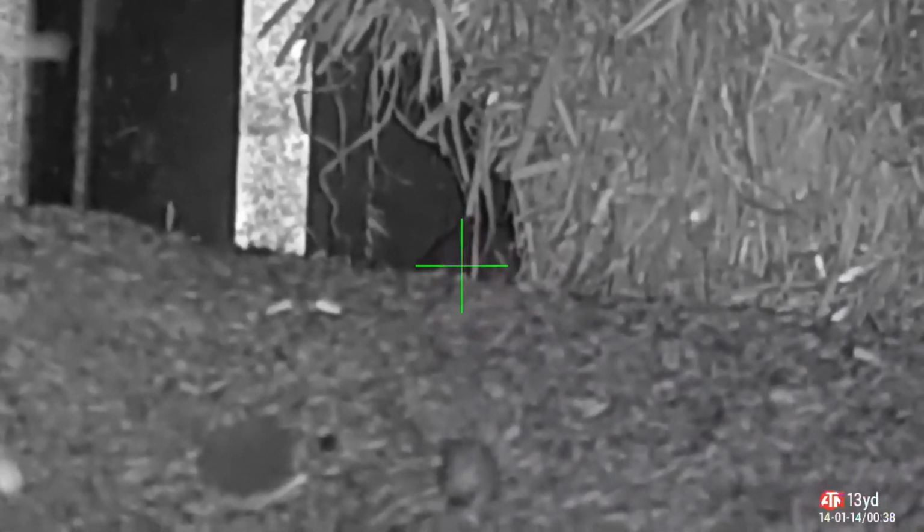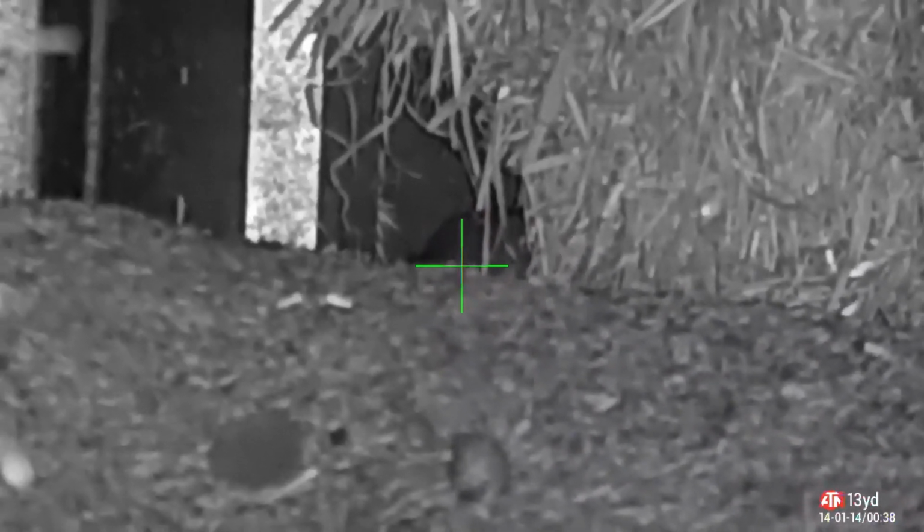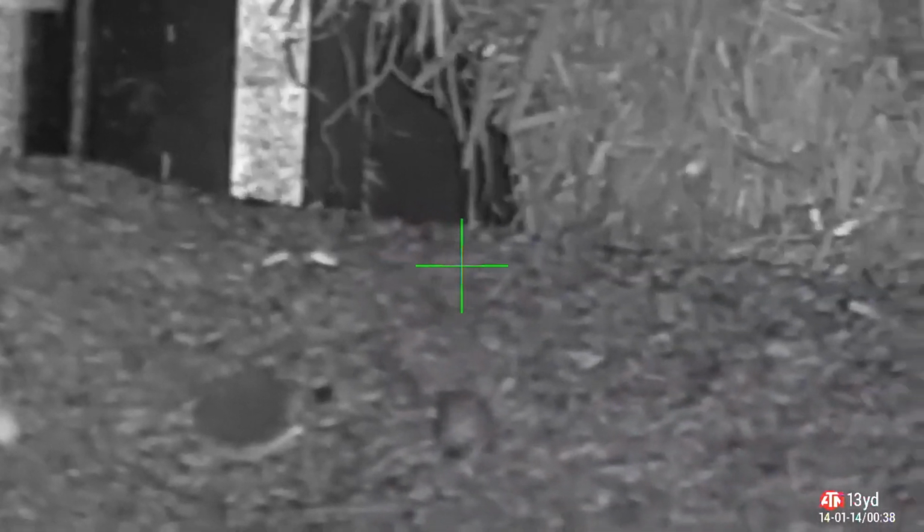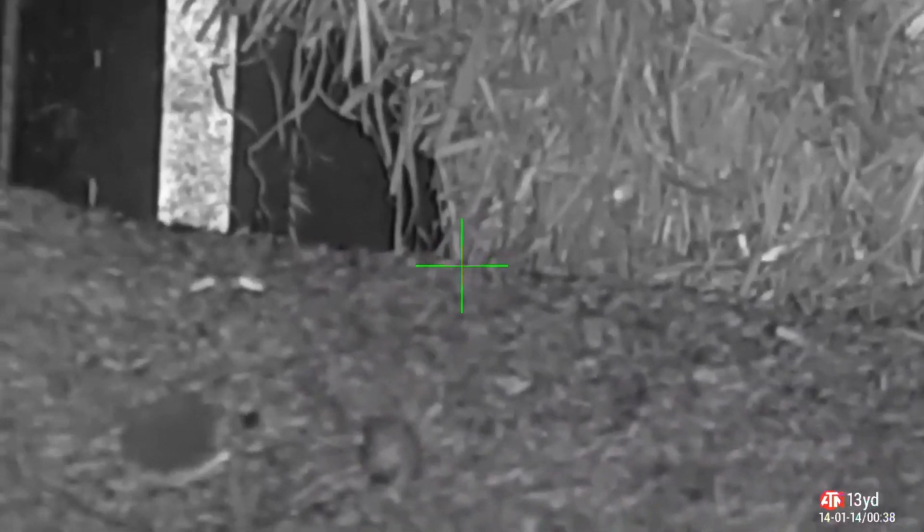But I needed to make sure I could get a shot on him, and I saw some ears twitching on the left hand side of the crosshairs there, so I knew he was facing the right way. Head up, shot down, and another one bites the dust.